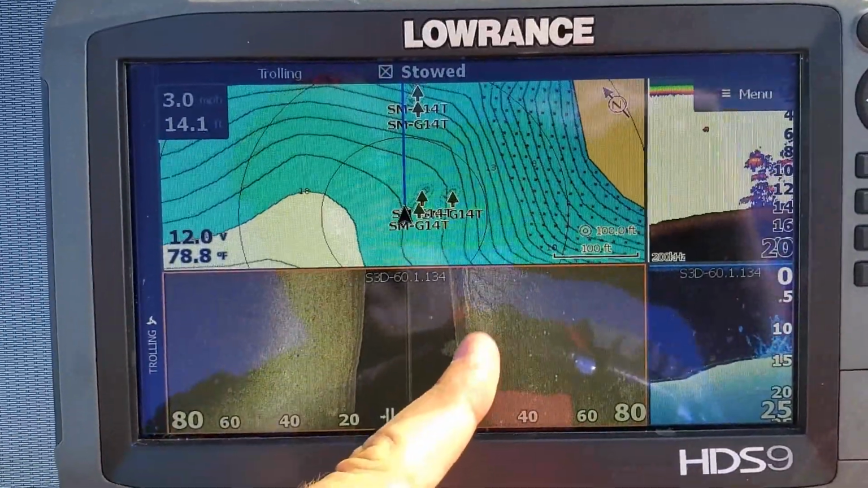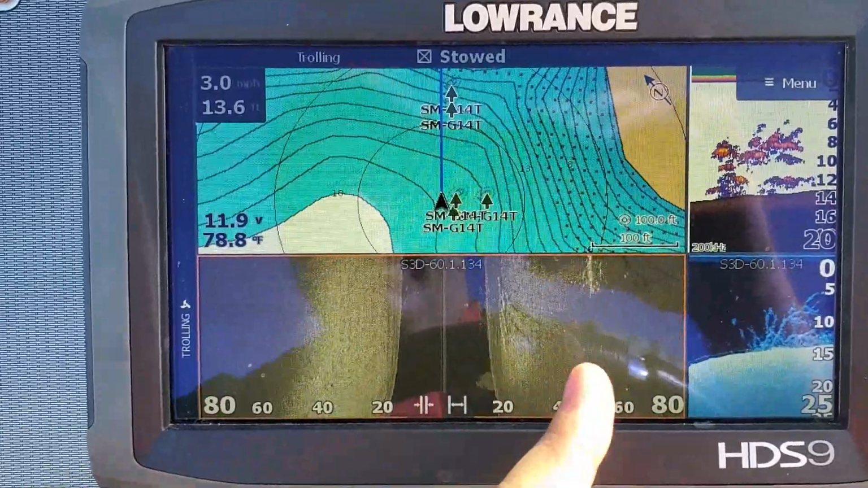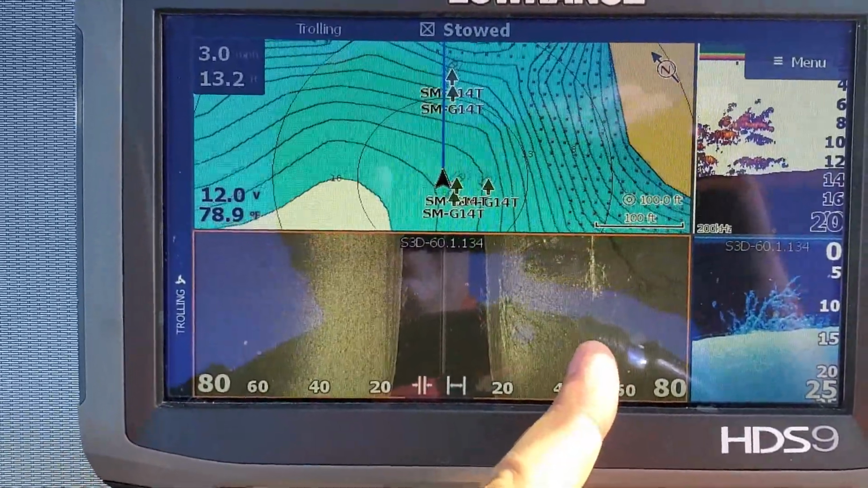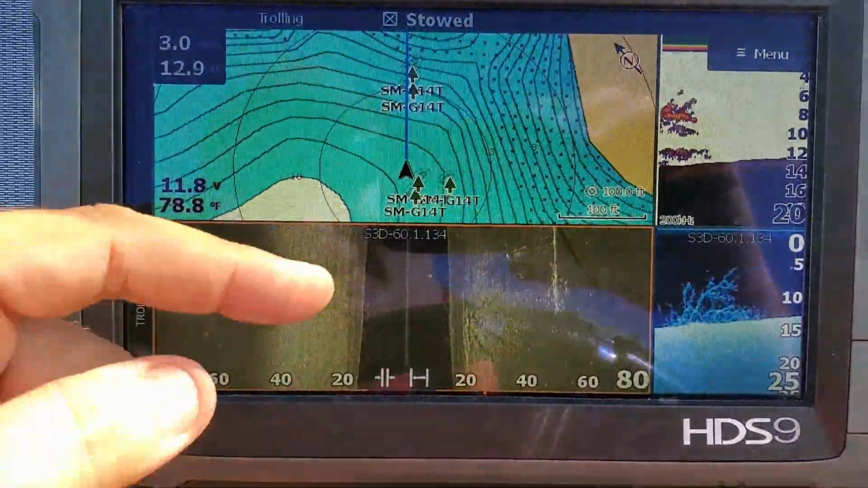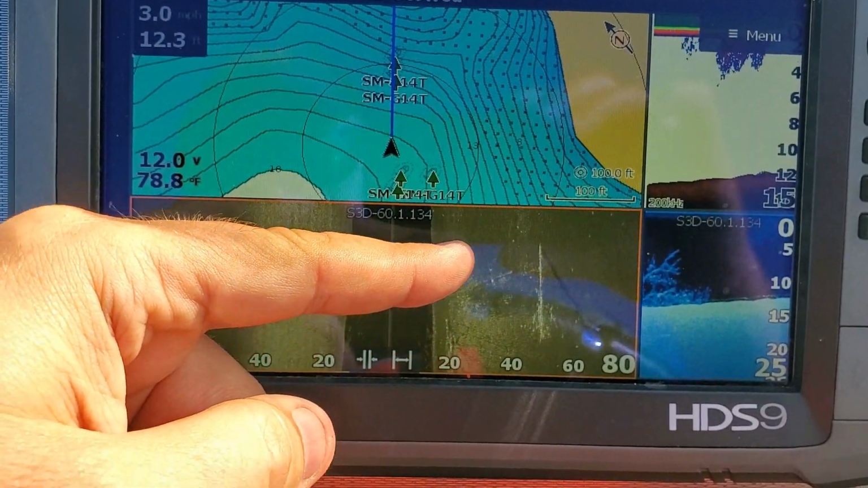And here's some shadows that you want to look at, and there's the tree right there that I'm going right next to. There's another tree right here that you can really see nice. It's showing up a little bit better actually, and there's another tree right there. So I've got a creek channel running right there. It's almost right on a point, and there's a tree laying right over that.